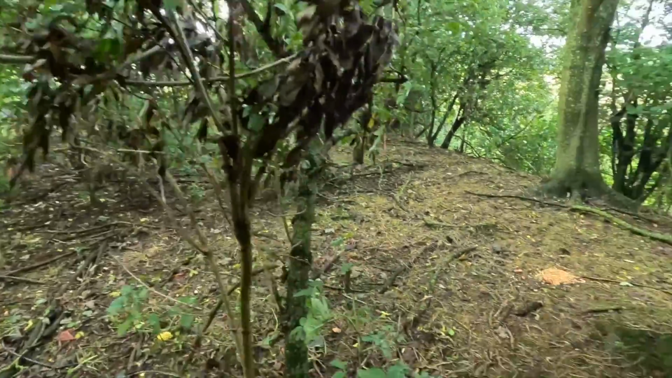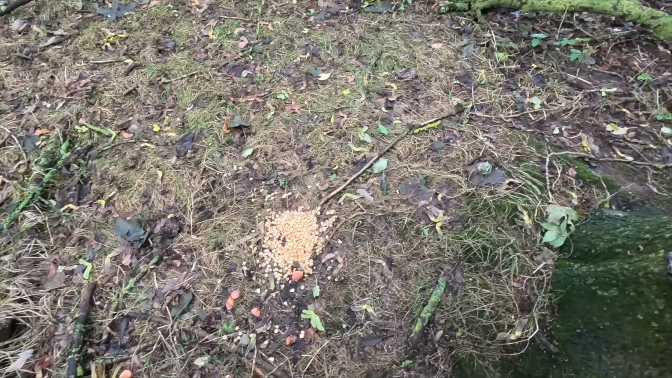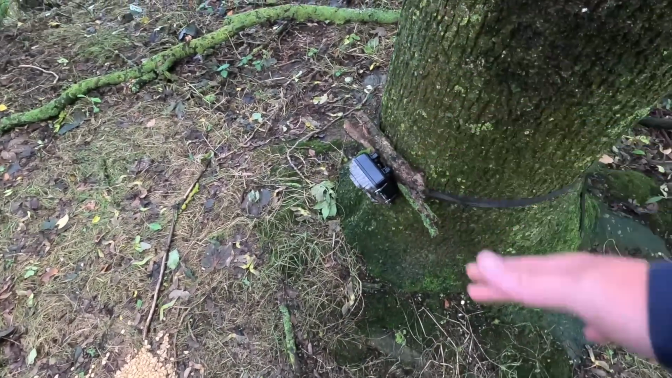Well, I don't even know how many nights it's been. I think it's 4. I think 4 nights I've left everything out now. And some surprising results. So, let's start with what I didn't expect to go, and hasn't. The corn. Still there. I'll check it anyway.